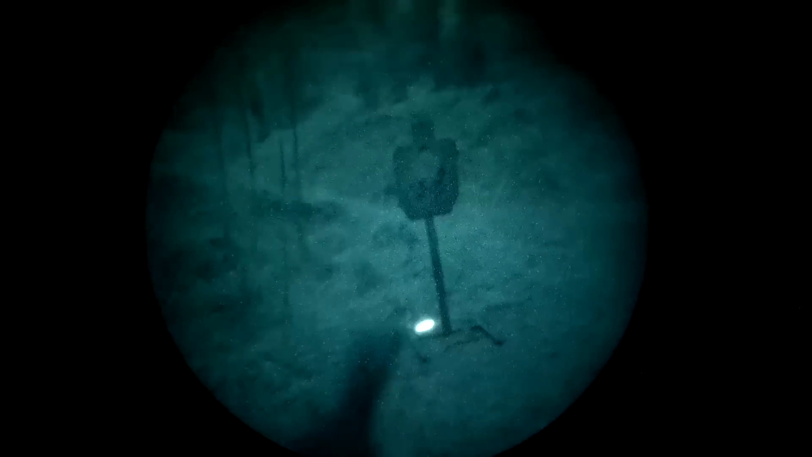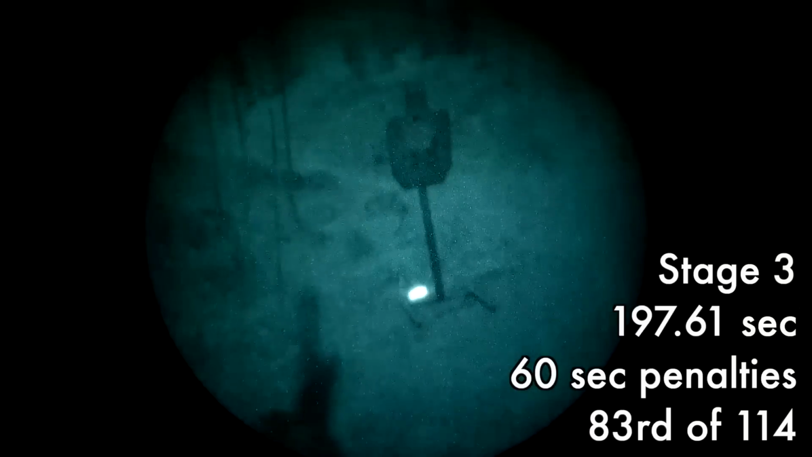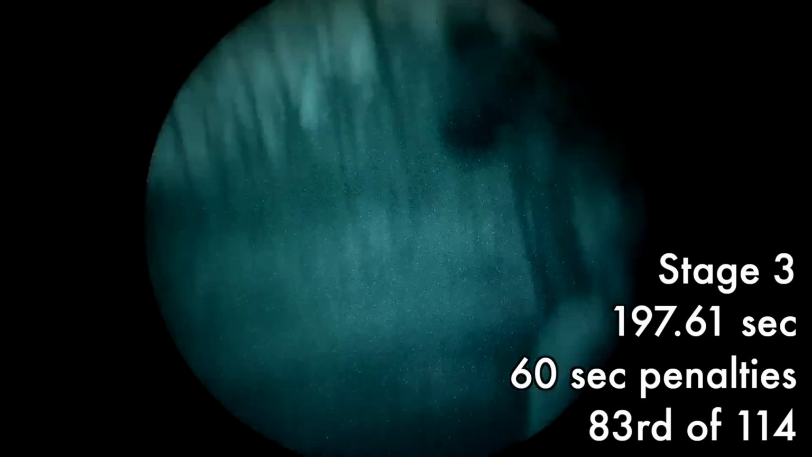So we've got a couple more engagements here. This shoot house was awesome. It got you totally lost, but the ROs were really good at maneuvering you through it. There's our last target, and I ran out after I got 1 hit and then went dry. So I have 1 penalty on this stage. Even having 1 put me pretty far down the rankings. It was a relatively slow time because of my tourniquet performance, and I ended up 83rd.